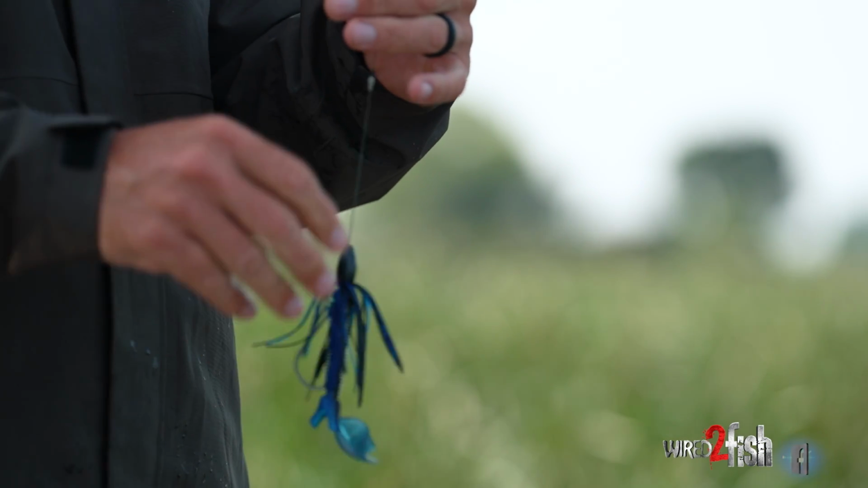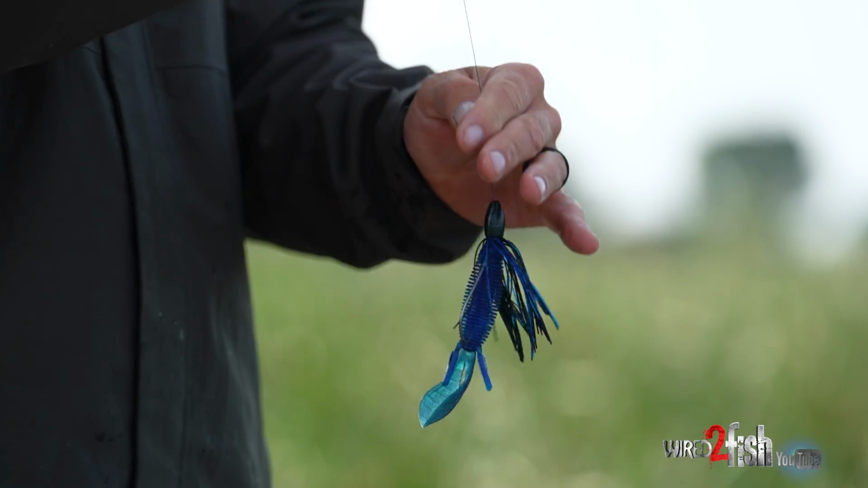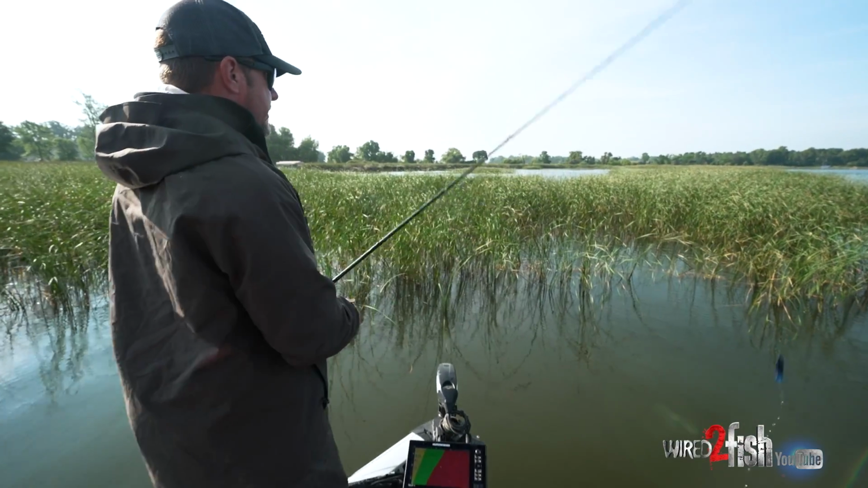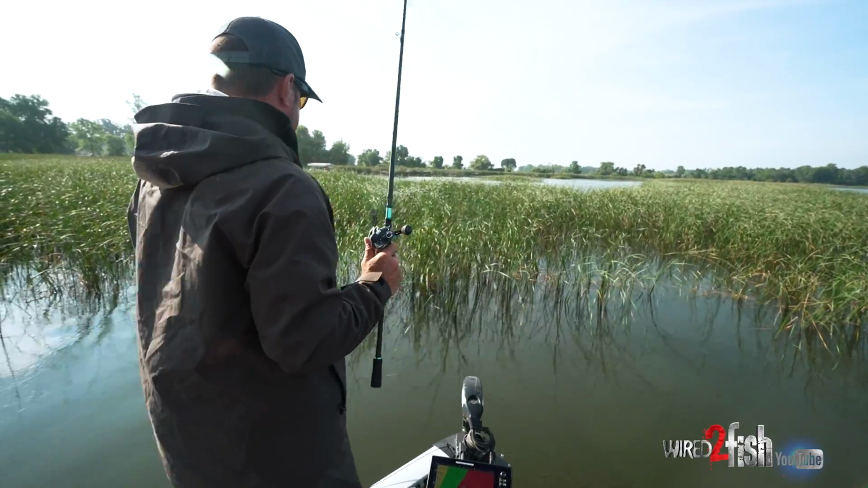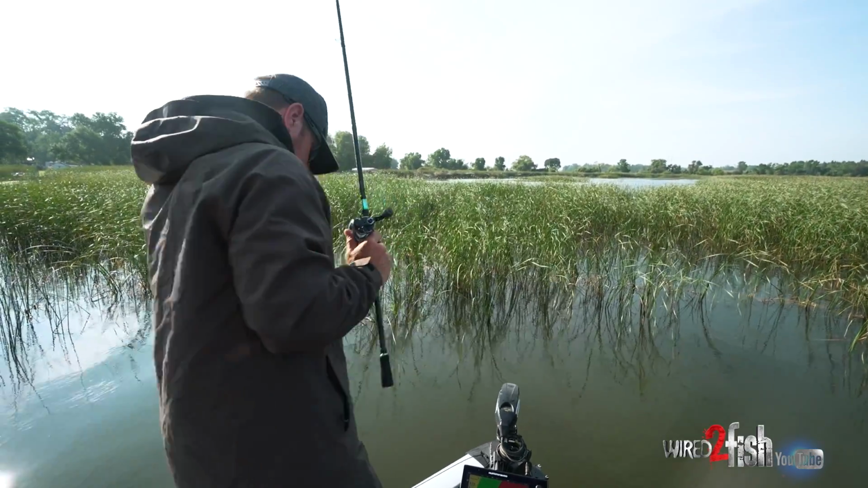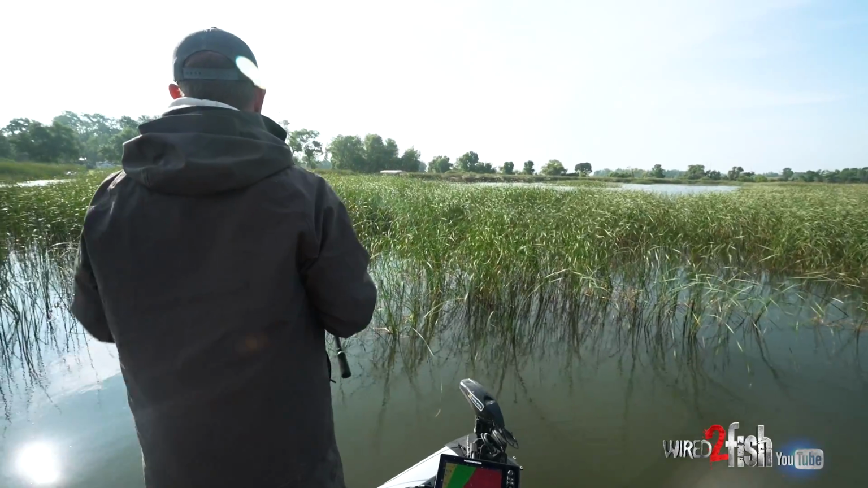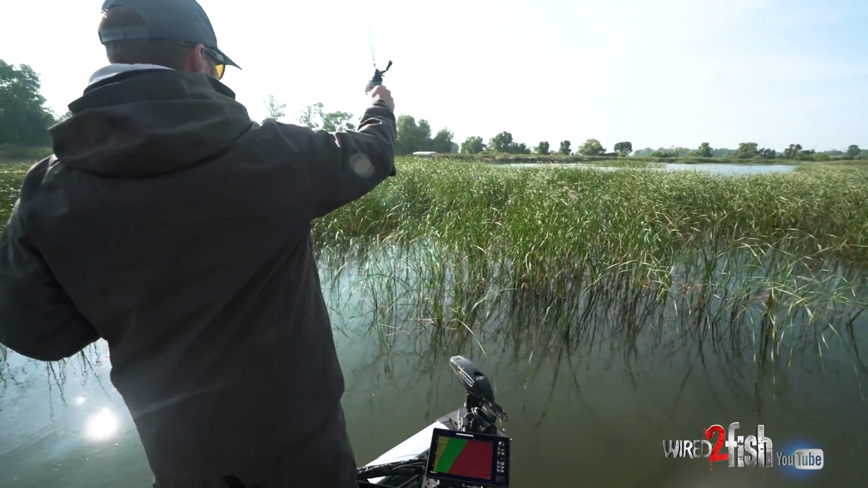We're fishing dirty water, and that's why I want them to see it. To me, punching's a reaction bite. You're getting them to react. It's falling fast, it's in their face. Either you gotta eat it or get out of the way. So if the water was clear, I would opt to go with green pumpkin, but it's pretty dirty, so I wanted black and blue. Keep it pretty simple when I'm flipping like this.